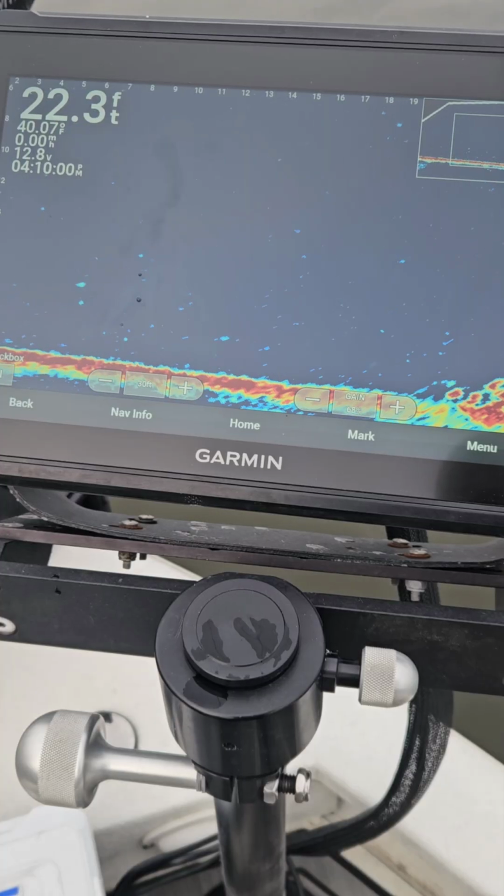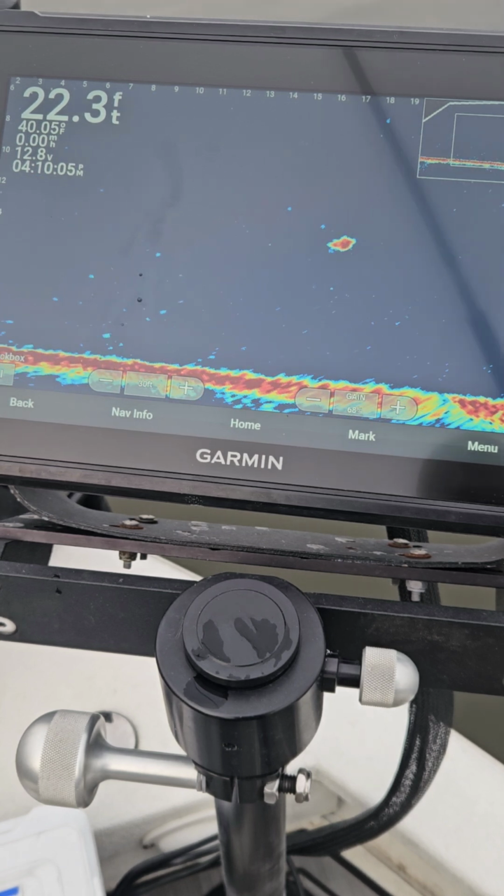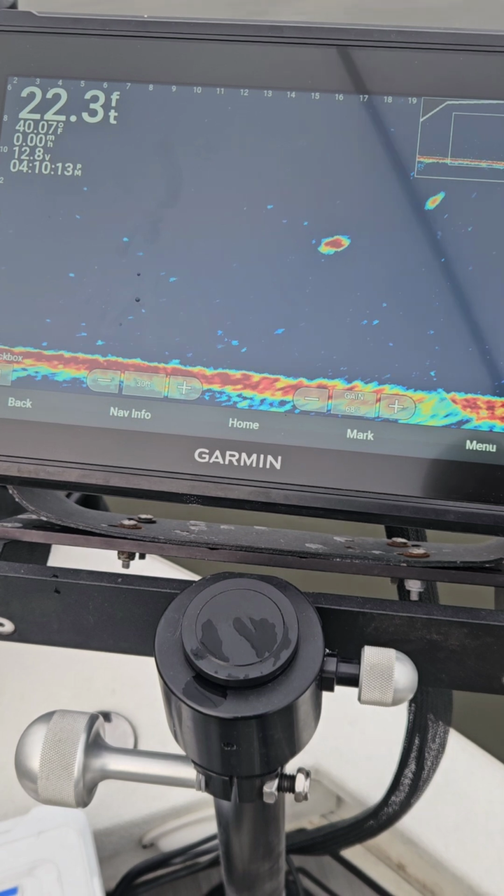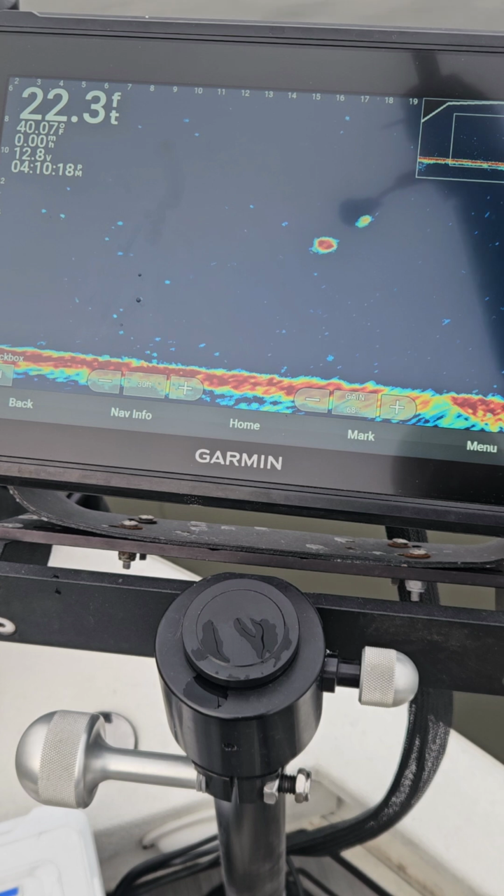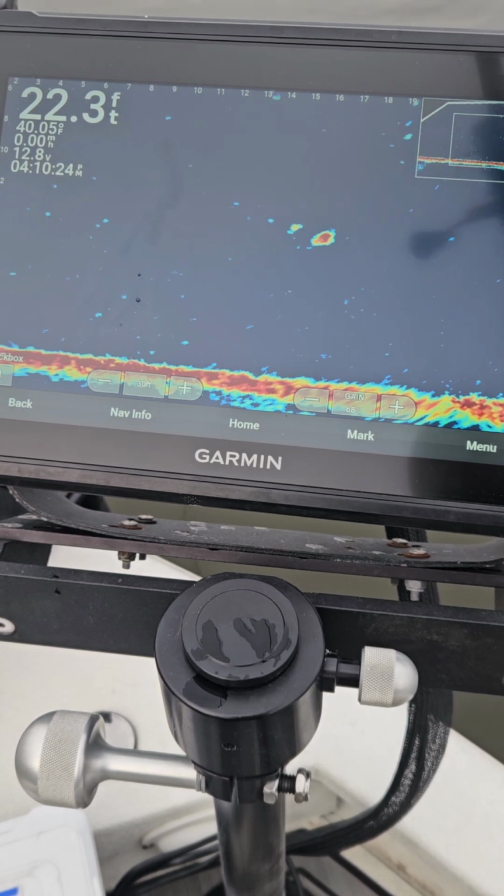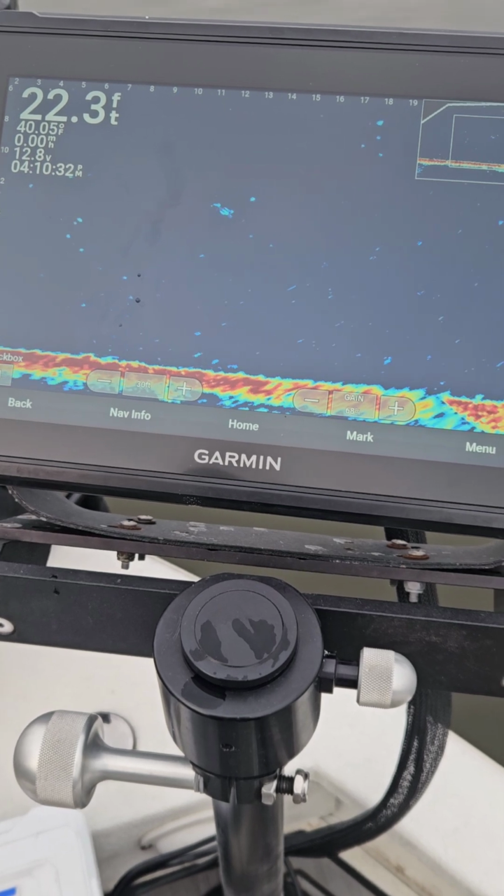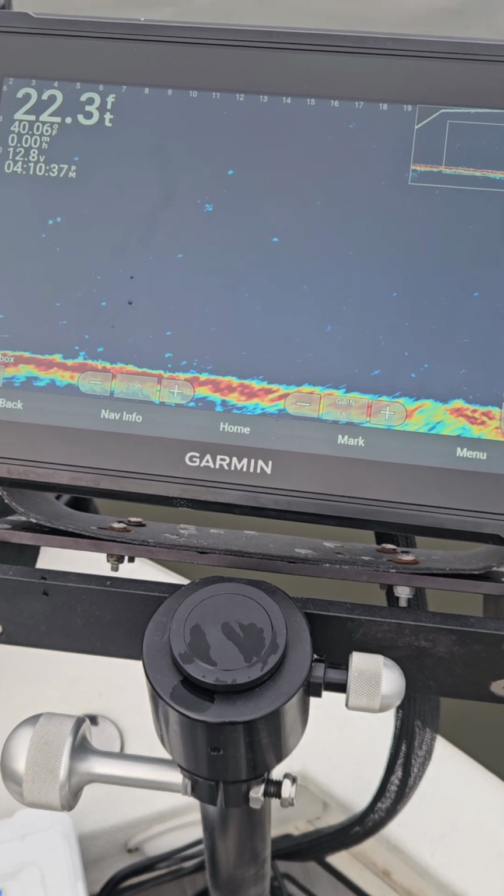Guys, let's pan around. Some on the bottom. There's one. That's a good fish. It's a really good one. I'm just gonna hold it there. He turned. Here he comes, here he comes. He's all over it. Got him. Good one, guys. Big one. Oh my gosh, that's a good crappie. You guys see that?